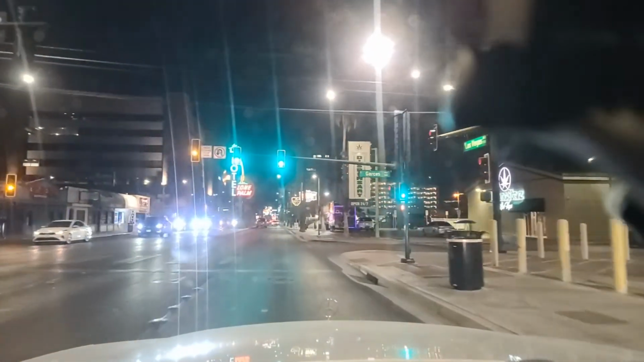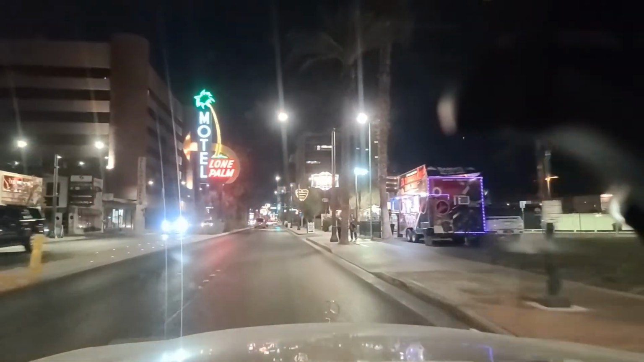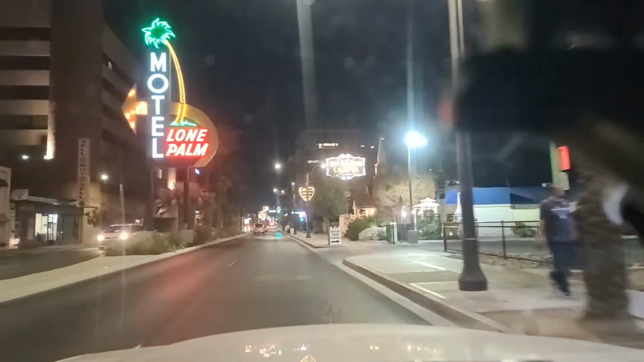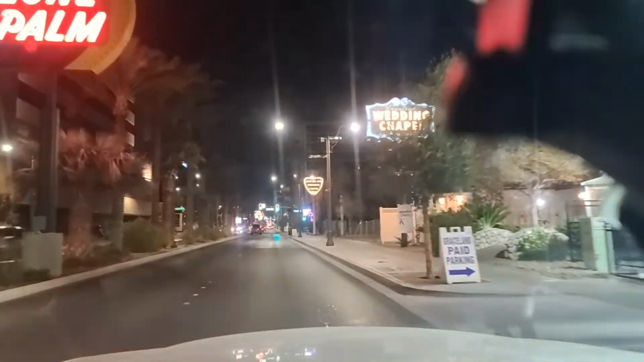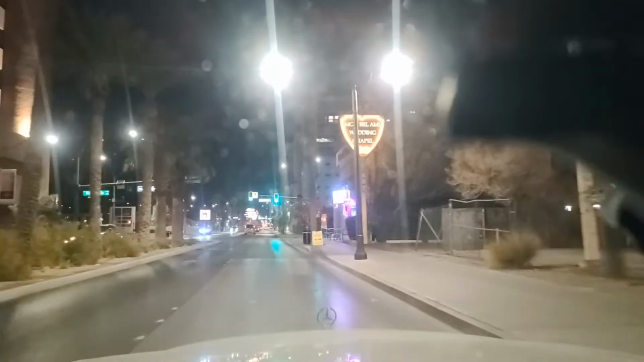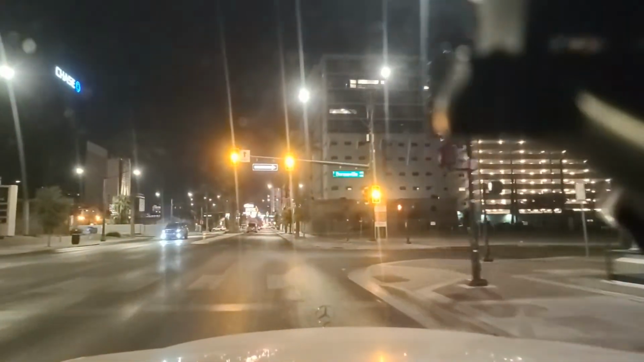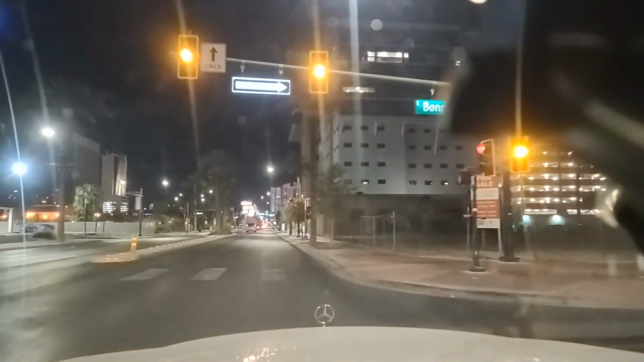This is Garces Avenue. Canna Stars, Las Vegas there, cannabis store. Graceland Wedding Chapel presents a Storybook Chapel, it says there. Mon Bellamy Wedding Chapel. As we come up here to Bonneville Avenue, that's where the big bus station is here downtown, just to our left.